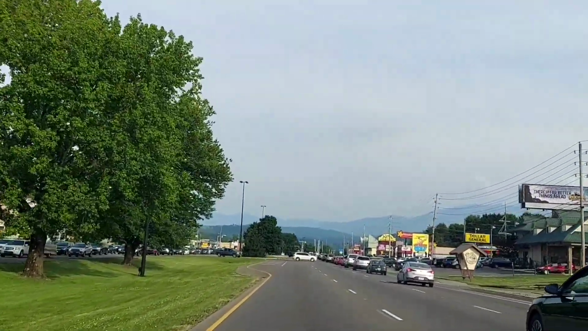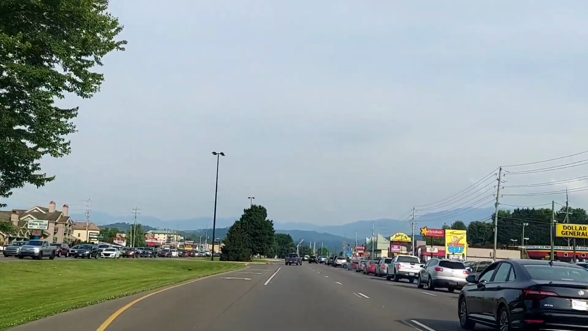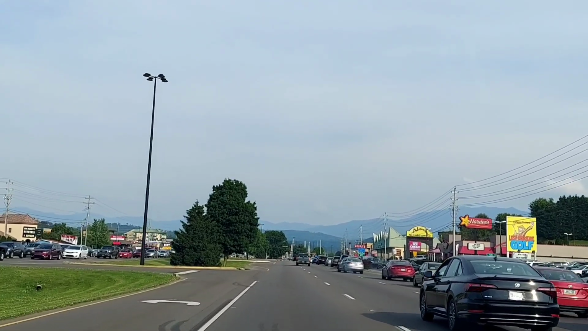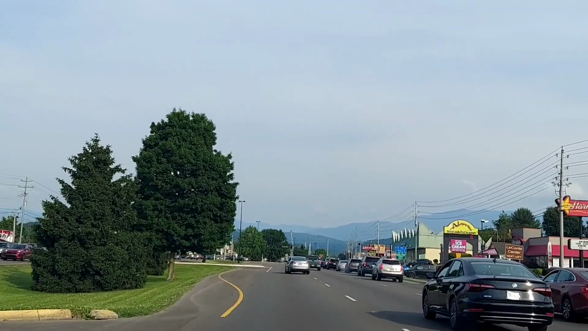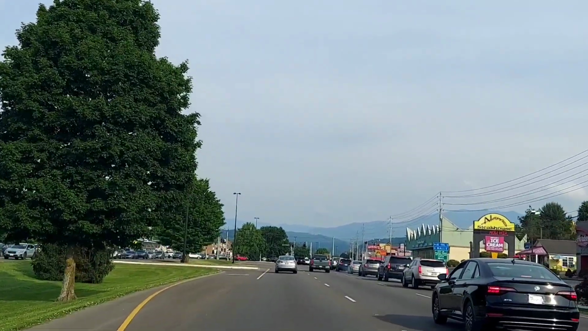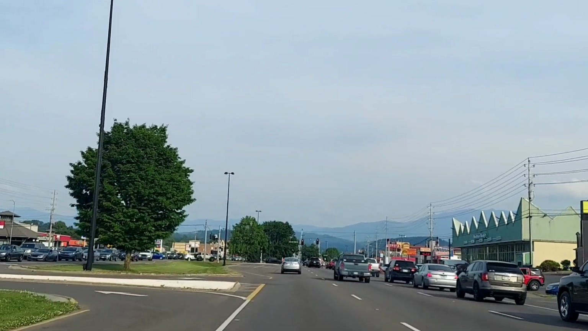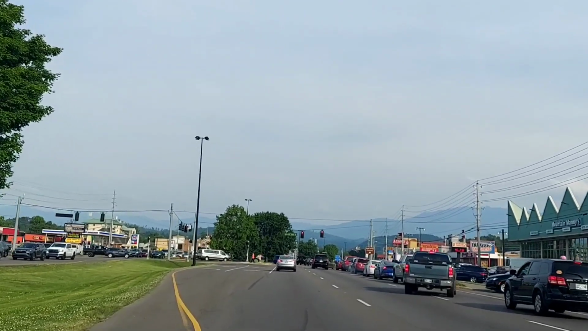And let's see, the weather is going to be beautiful for today and into the mid to end of next week. Very little chance of rain, but you can see why they call it the Smoky Mountains, can't you? Just look ahead. There's that haze, that smoke, but it's not really smoke. It's just haze. It's just fog. It's just the atmosphere because we're up so high.